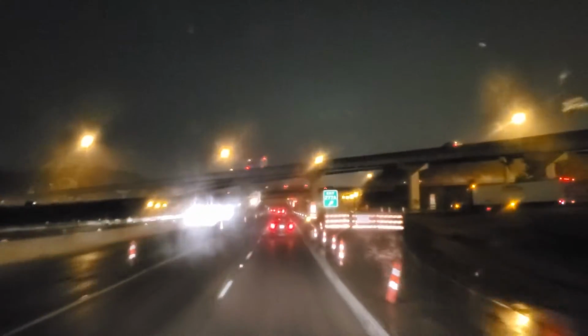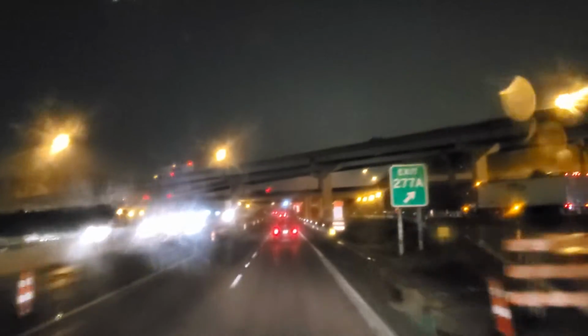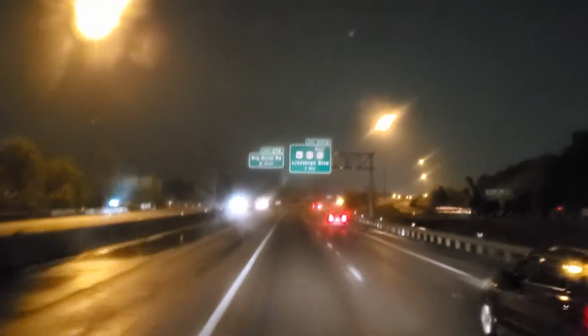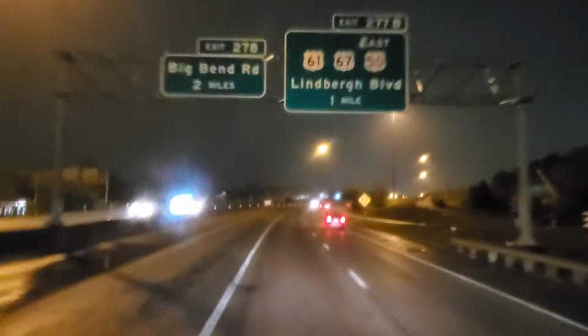raining. You would think, for as many miles as I've driven today, that the entirety of the United States was just covered in a rain cloud, but that's not what's happening here.